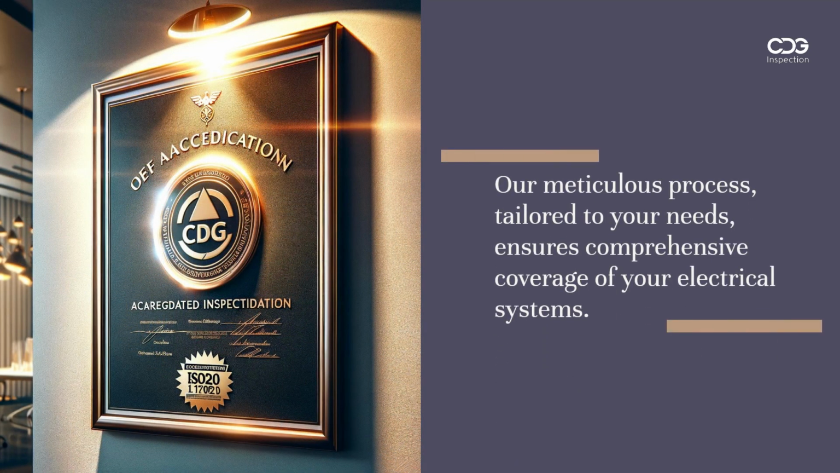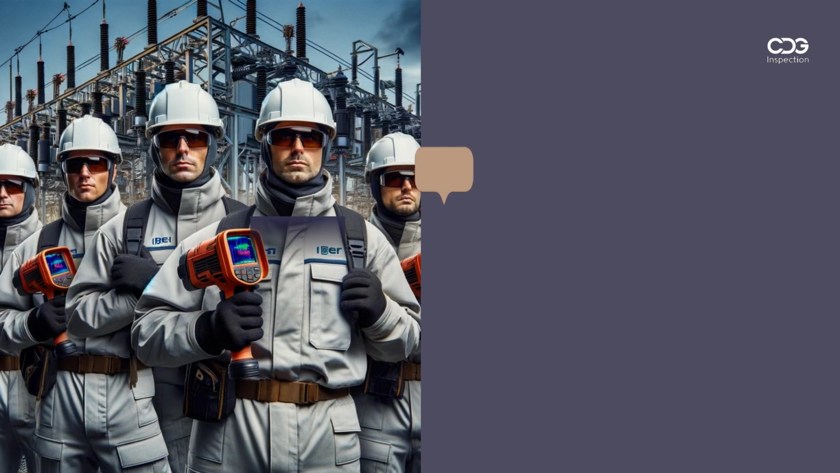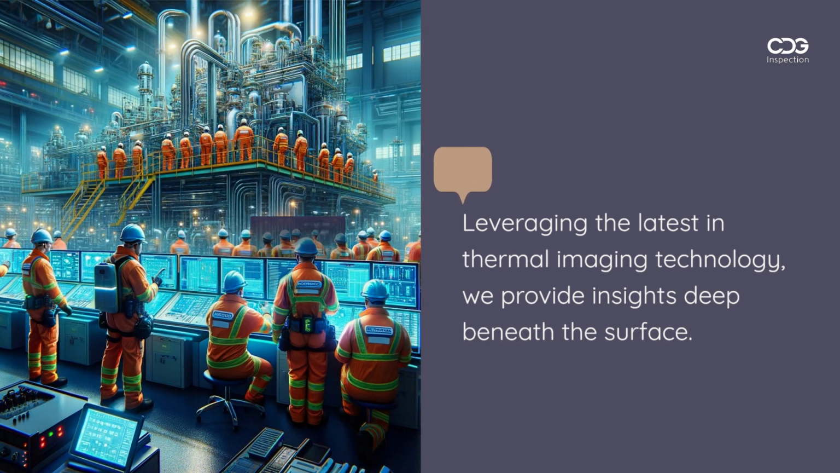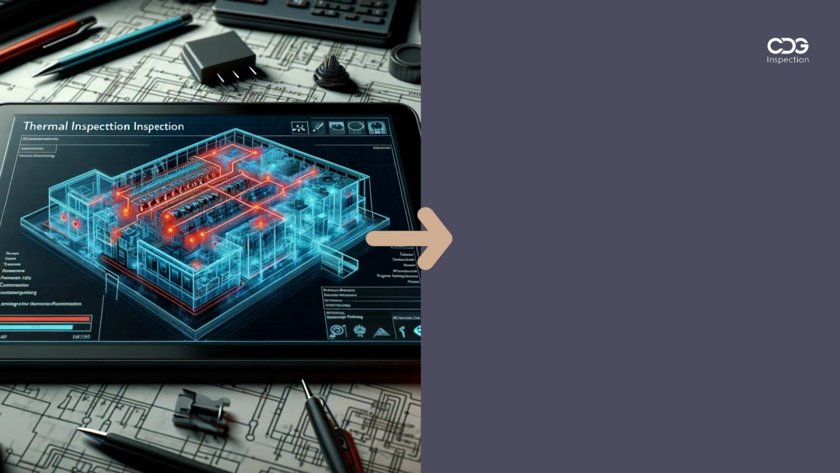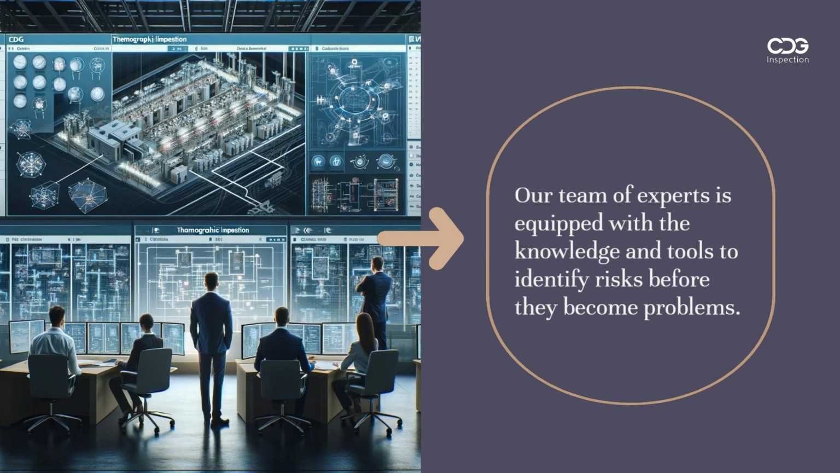Our meticulous process, tailored to your needs, ensures comprehensive coverage of your electrical systems. Leveraging the latest in thermal imaging technology, we provide insights deep beneath the surface. Our team of experts is equipped with the knowledge and tools to identify risks before they become problems.